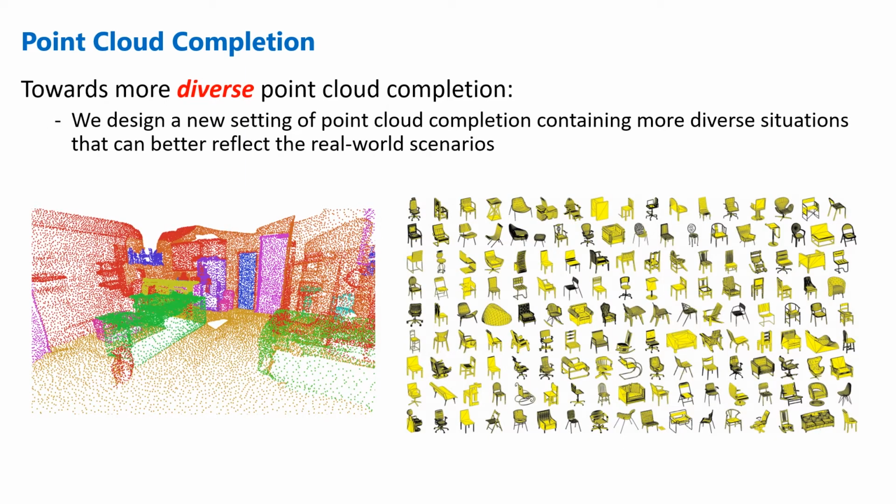Existing point cloud completion datasets like PCN usually consider objects from 8 categories, which is less diverse compared to real-world scenarios. In this paper, we design a new and more challenging setting of point cloud completion containing more diverse situations that can better reflect the real-world scenarios.